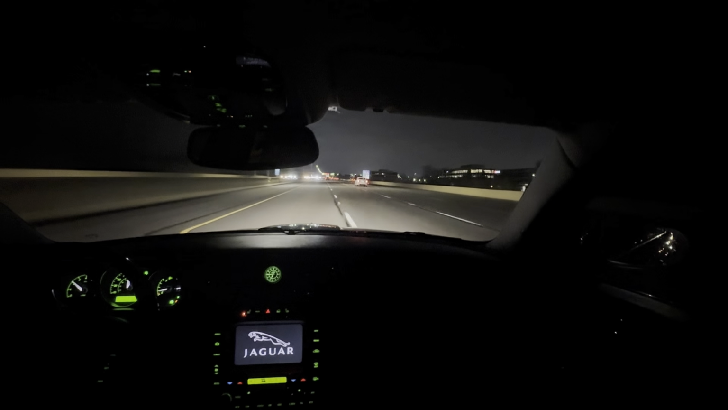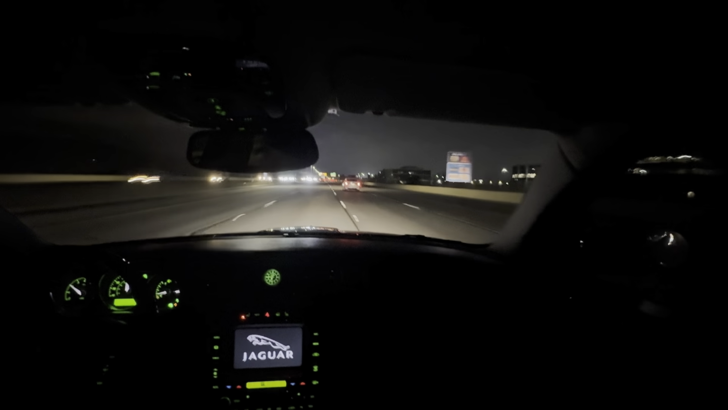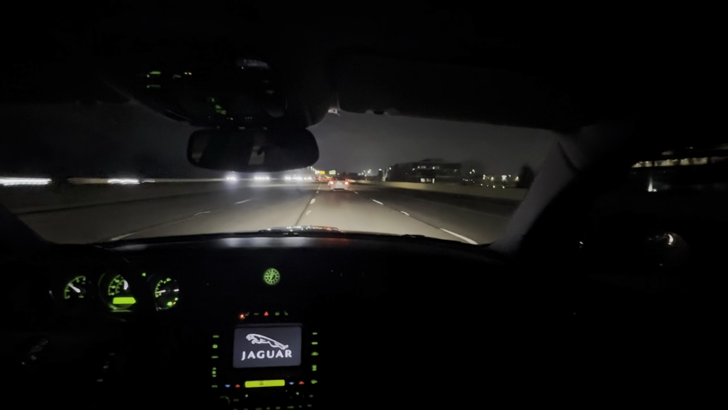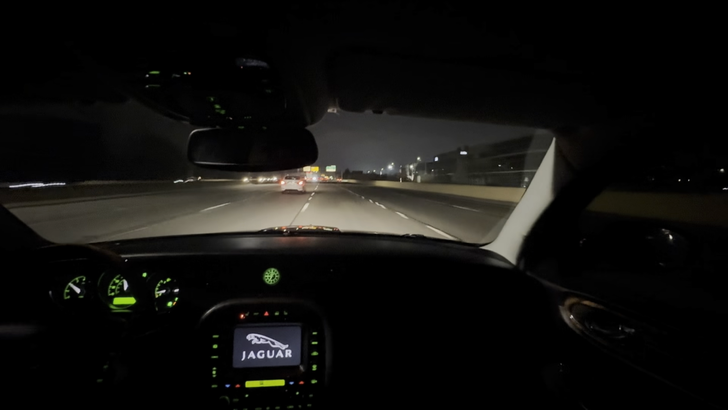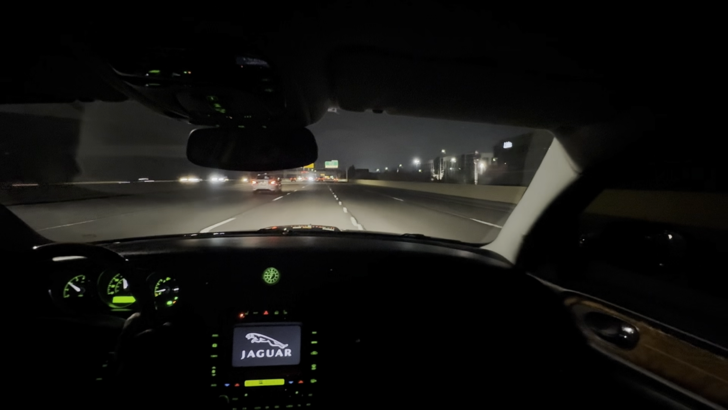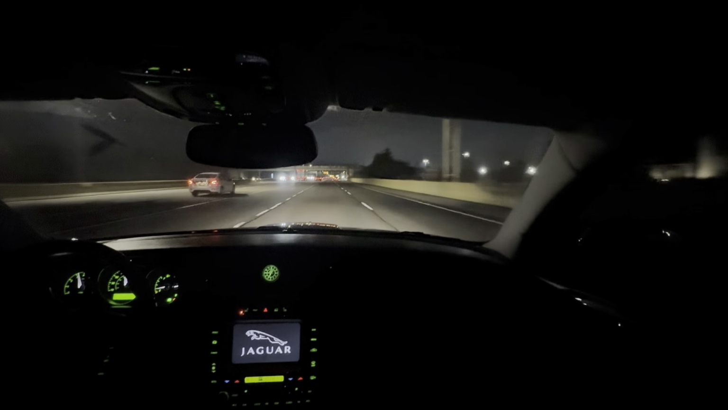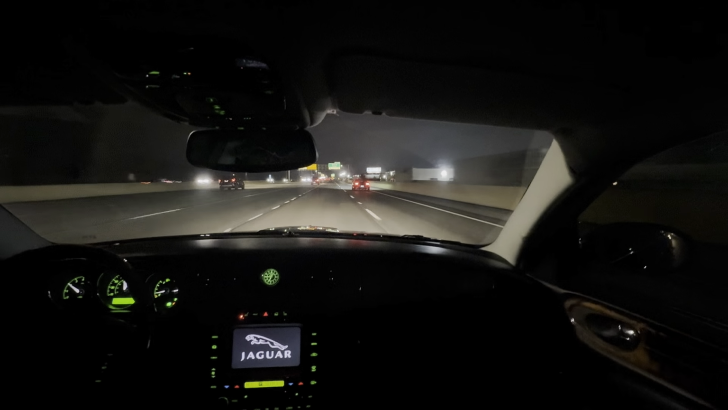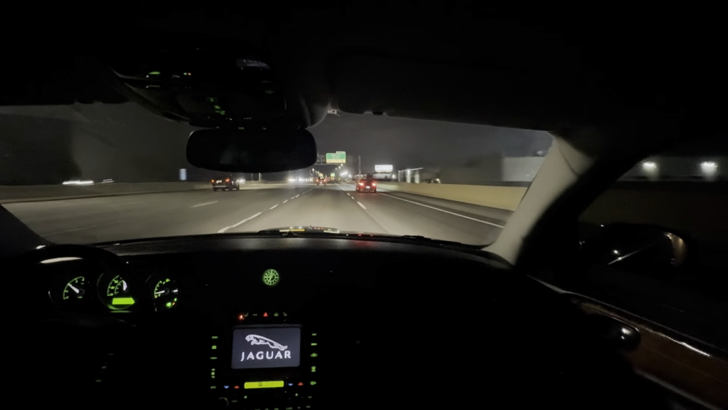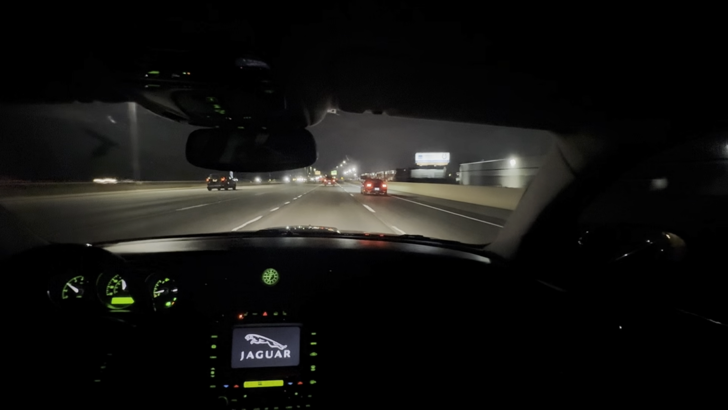people get scared when the air suspension goes bad because they think they have to buy another one for like $1,500, when they can just go coilovers. I'm all about that low life, so I'm not worried about air suspension going bad on me at all. You know what I'm saying? But yeah.